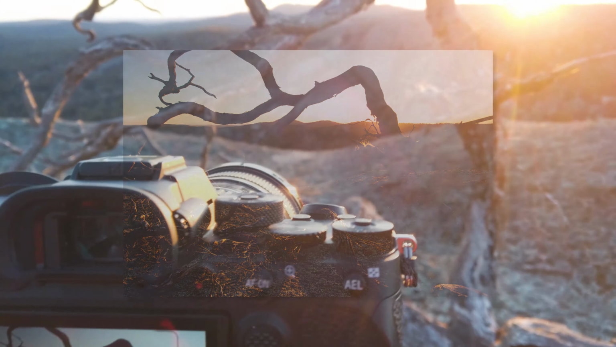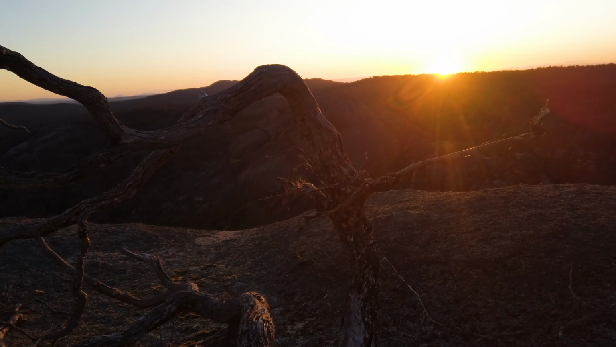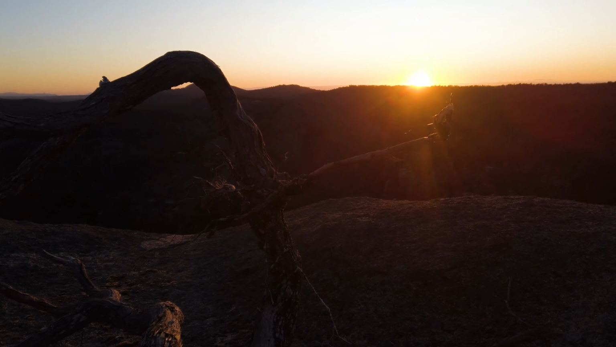Following from that, we decided that we'd just be a little bit adventurous for the morning, and we just wander around the boulder and try and spot some compositions and see if we could find anything to redeem the sunrise that was sort of being a failure at the moment. Hopefully I can come back to you with some audio that is not destroyed in the next clip.